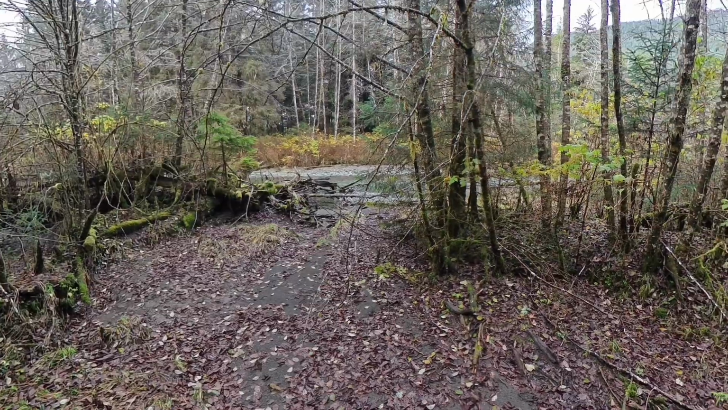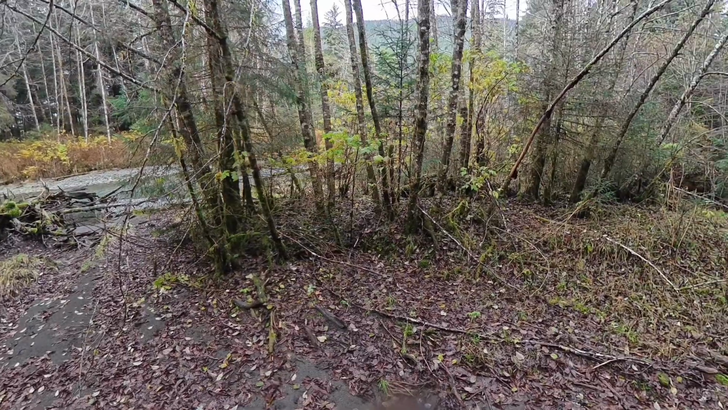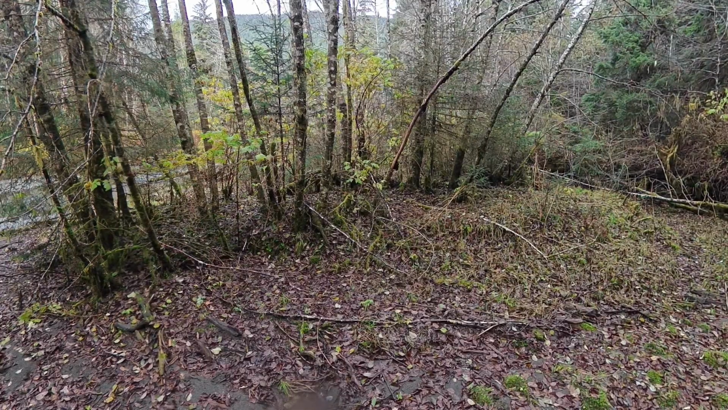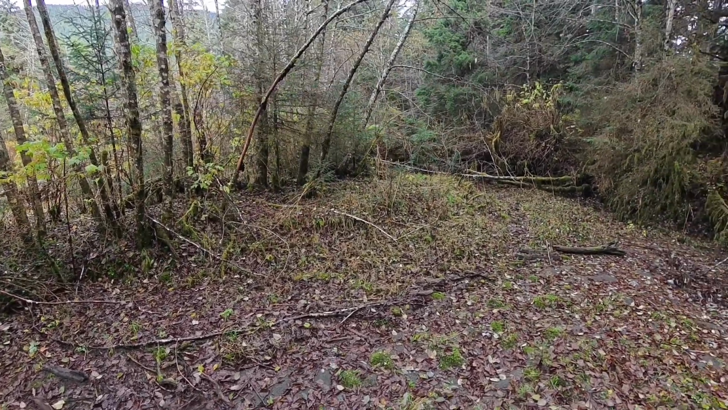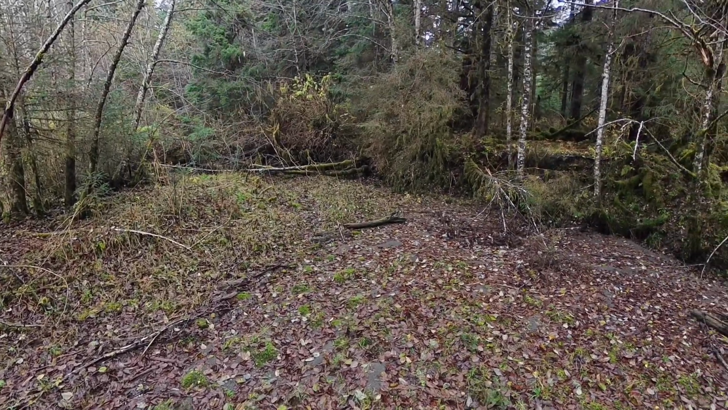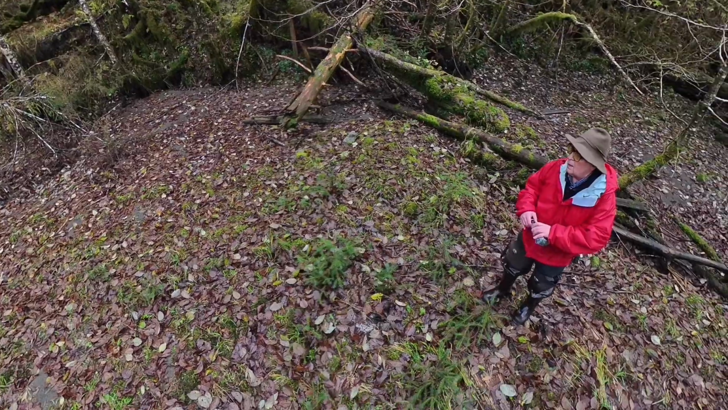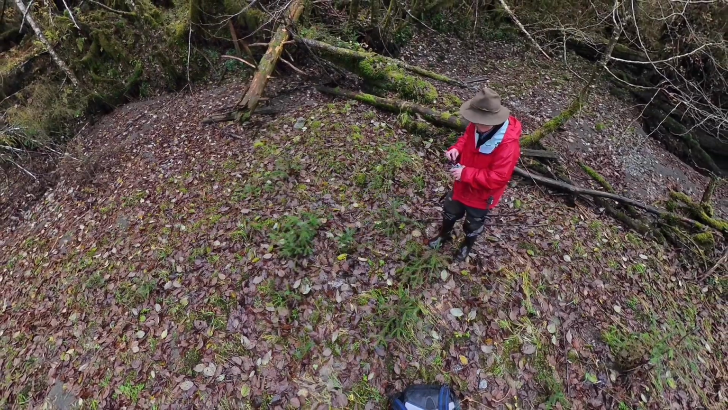But it's just an old riverbed. River went through here, I don't know how many years ago. You can tell by the size of the alder tree, it's probably at least 10 years, maybe more, since the river was over here. But that old riverbed goes back up in there a couple hundred yards. And the deer and the bear are using it as a highway. Because if you're on the other side of the river or even in the river, you can't see back in here.